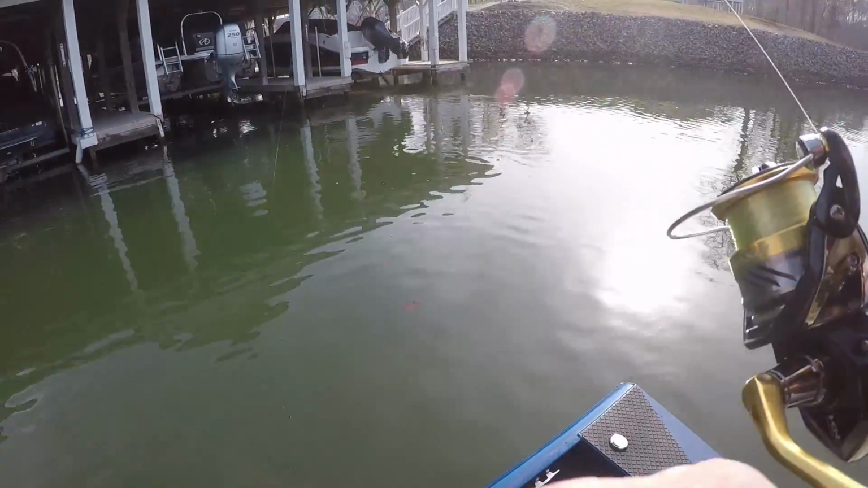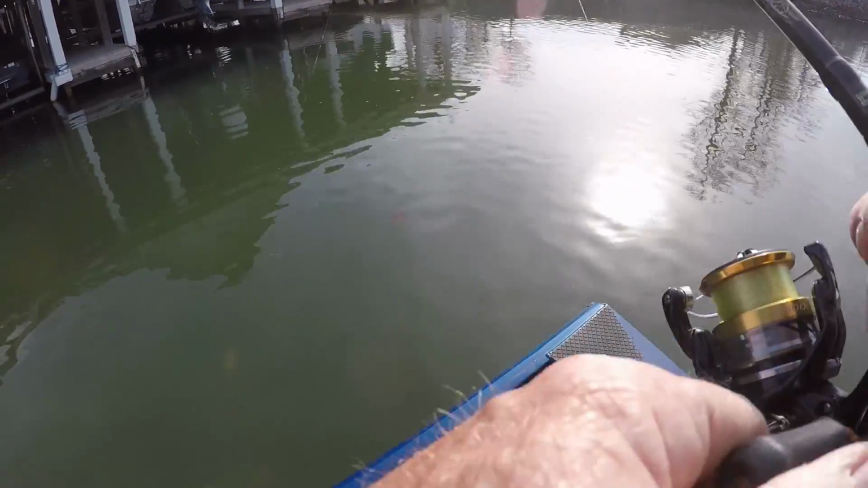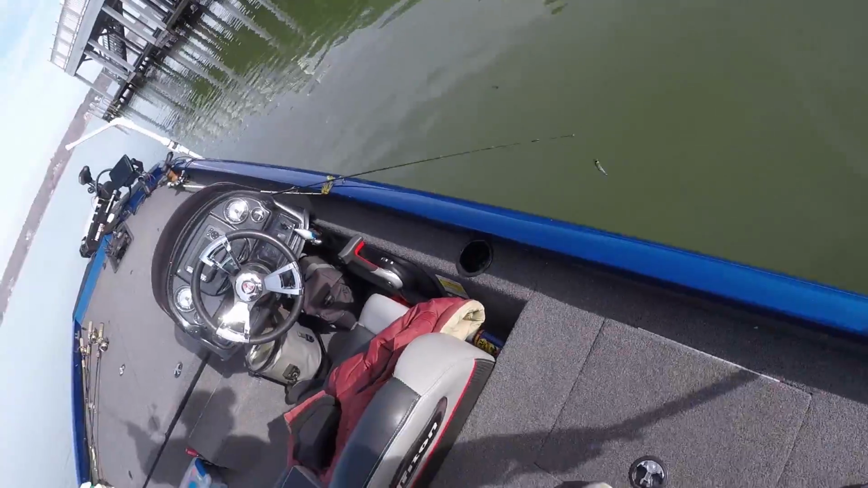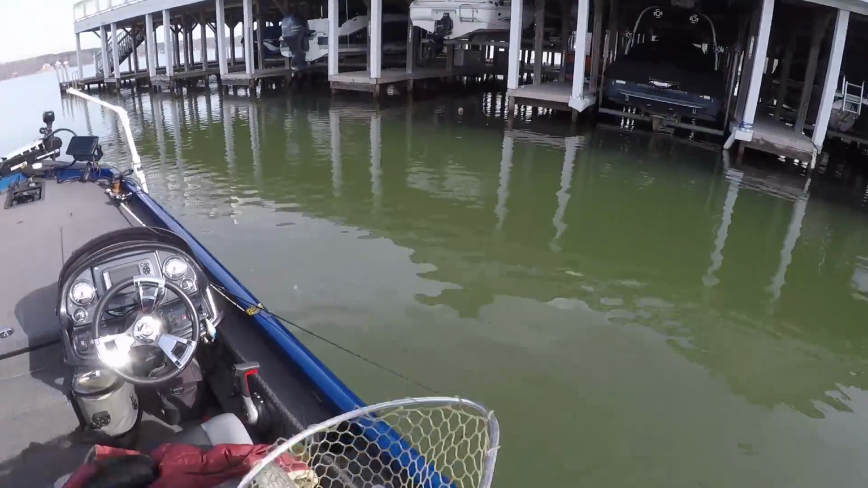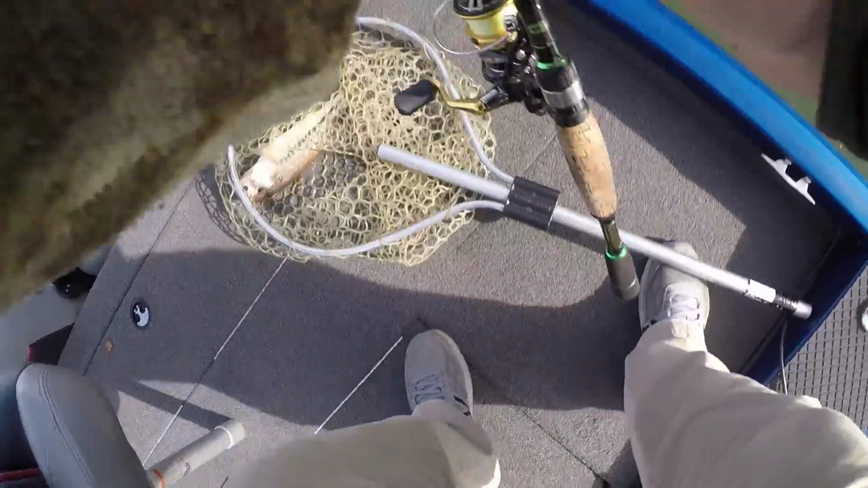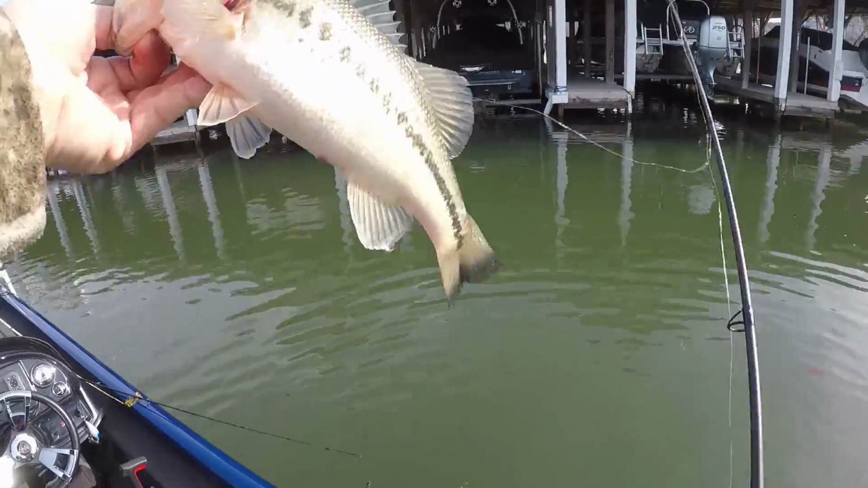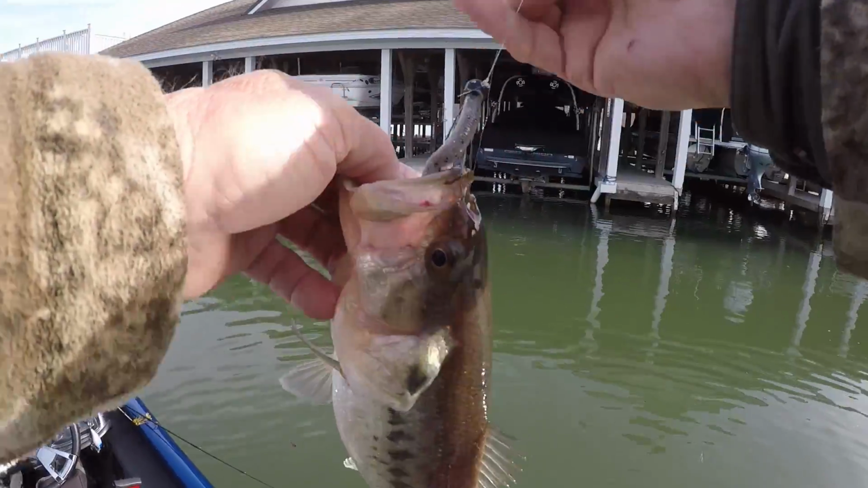And believe me, with the spot lock on, when the boat repositions, oh, he's a decent fish. When the boat repositions itself, it'll put you into the fish, you know. It turns right and left, and there it is. Oh, he's not bad. He's a good 12-inch fish.